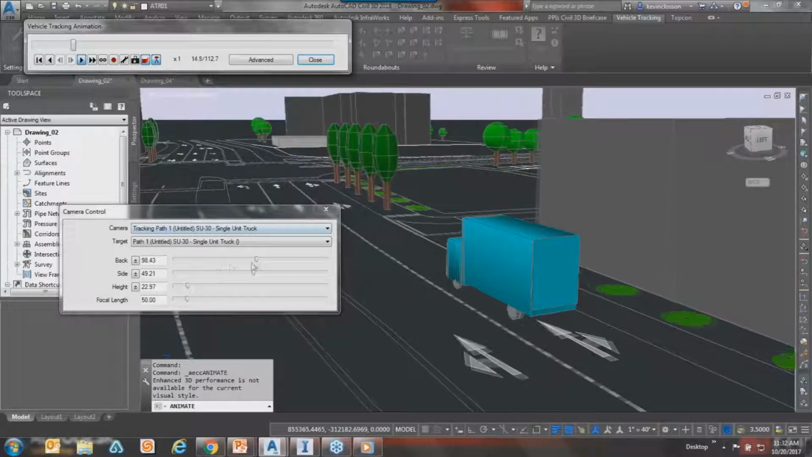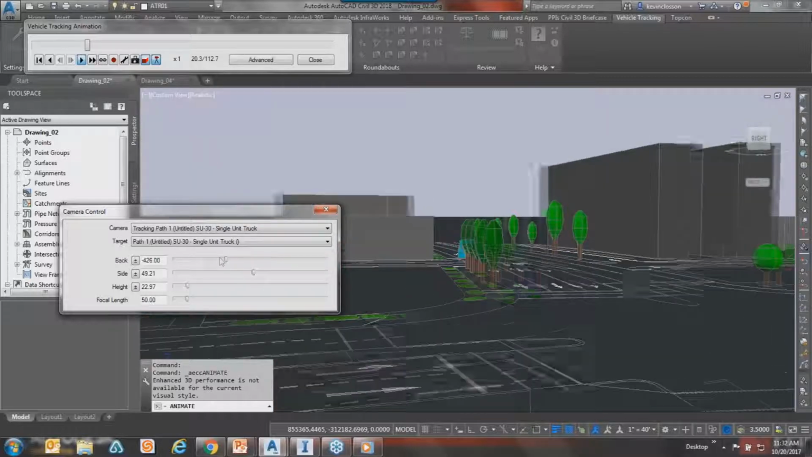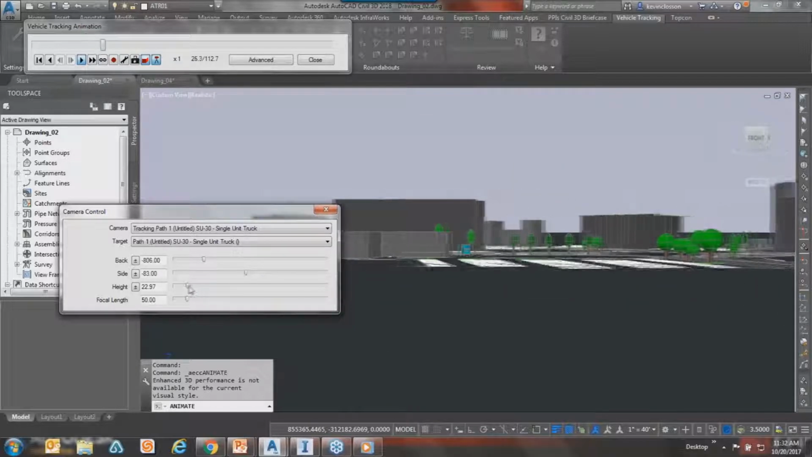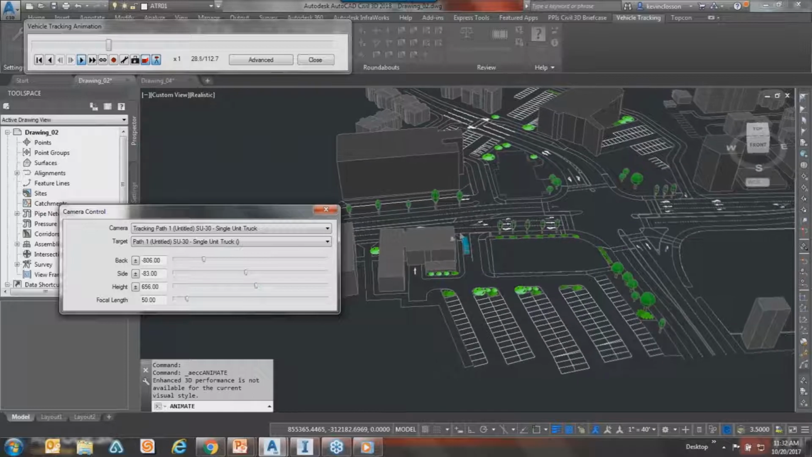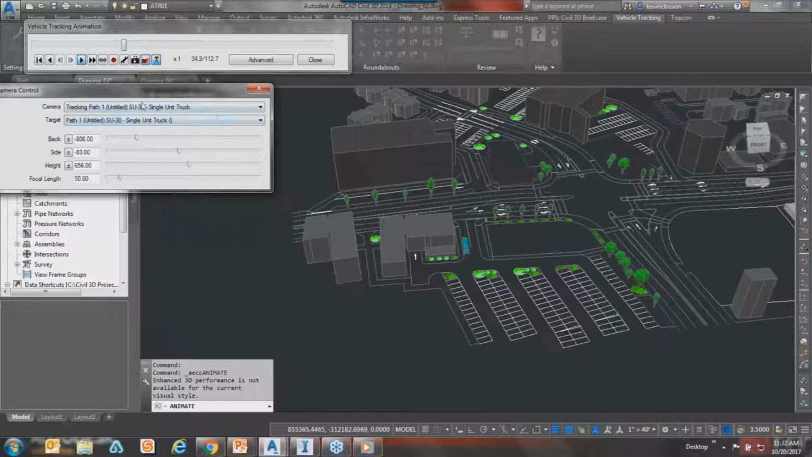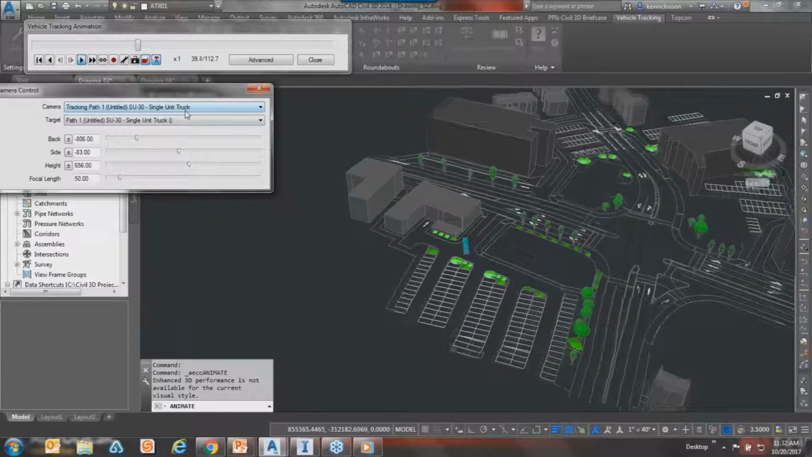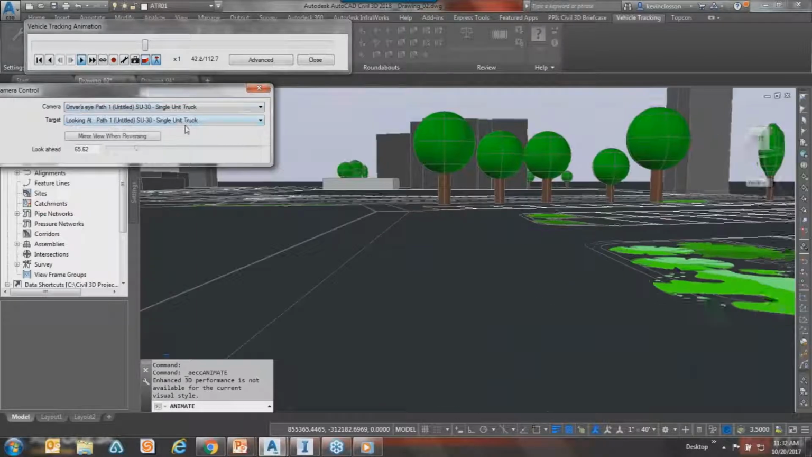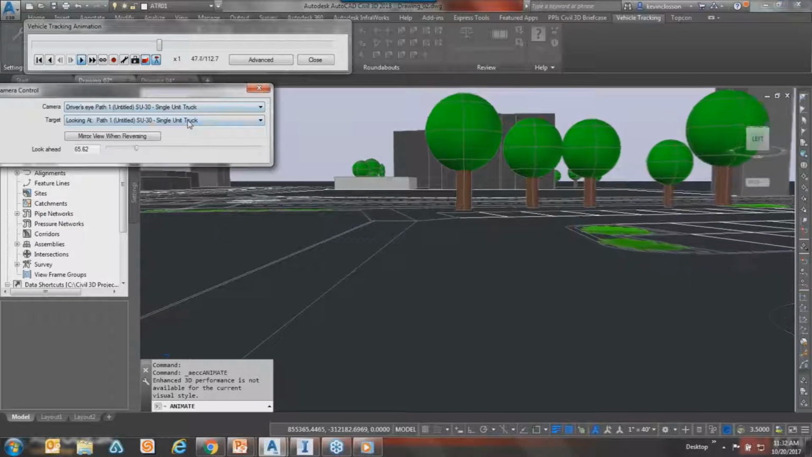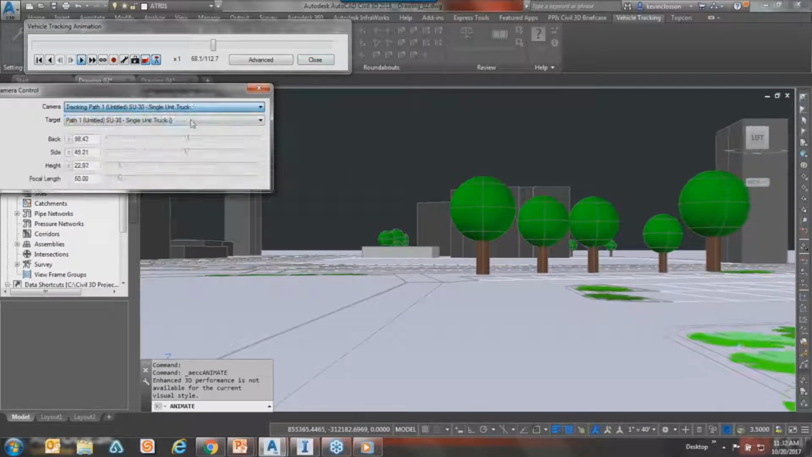I have different views of this thing, so I can grab these little slider bars. What am I looking at? Where am I looking from? I can take it up, down. I've lost my vehicle. He's right there. Oh, there he is. So the camera right now is looking from that single truck. I can actually do the driver's view. Speed this up a little bit. I can take it back to my tracking path.